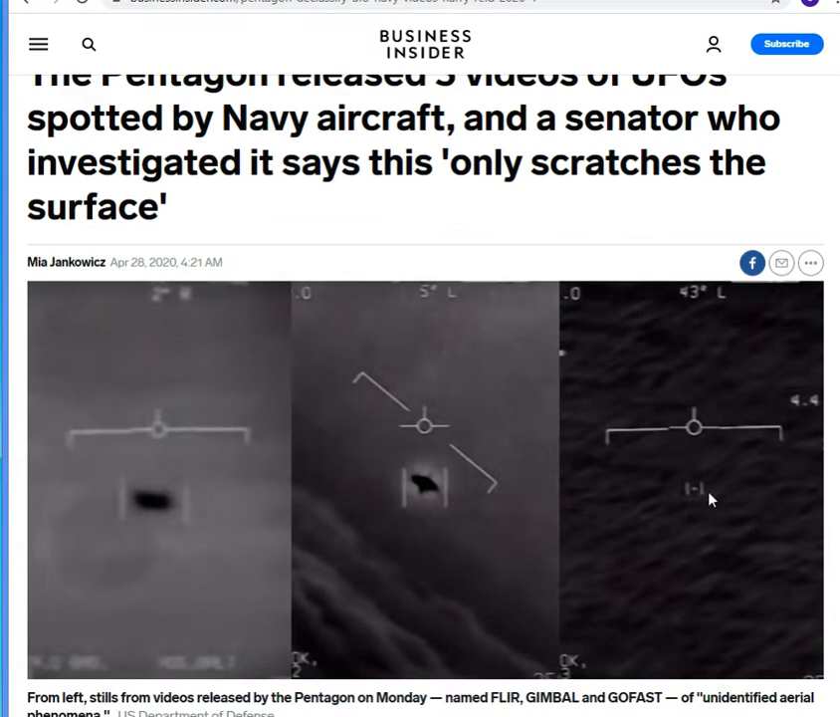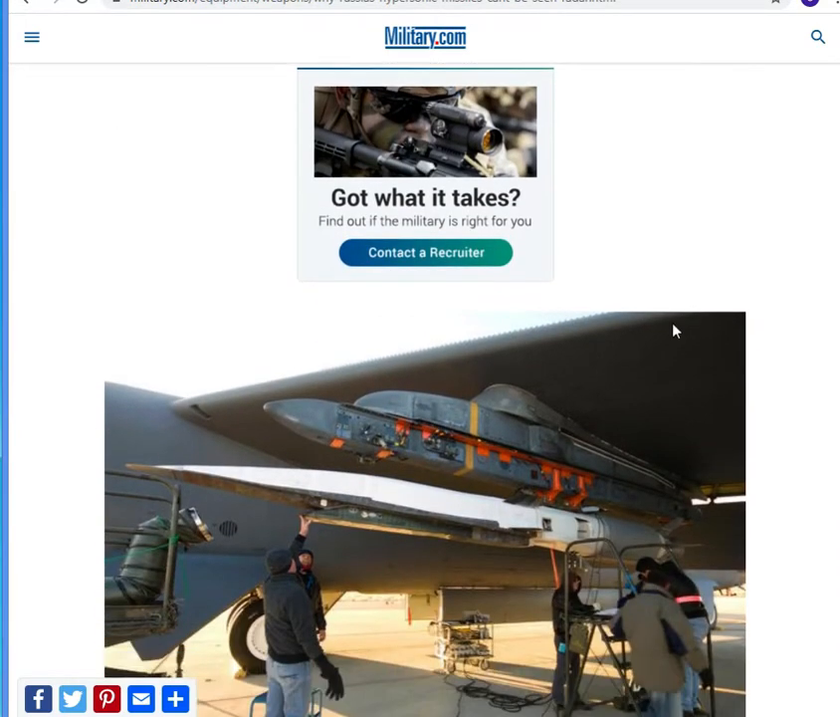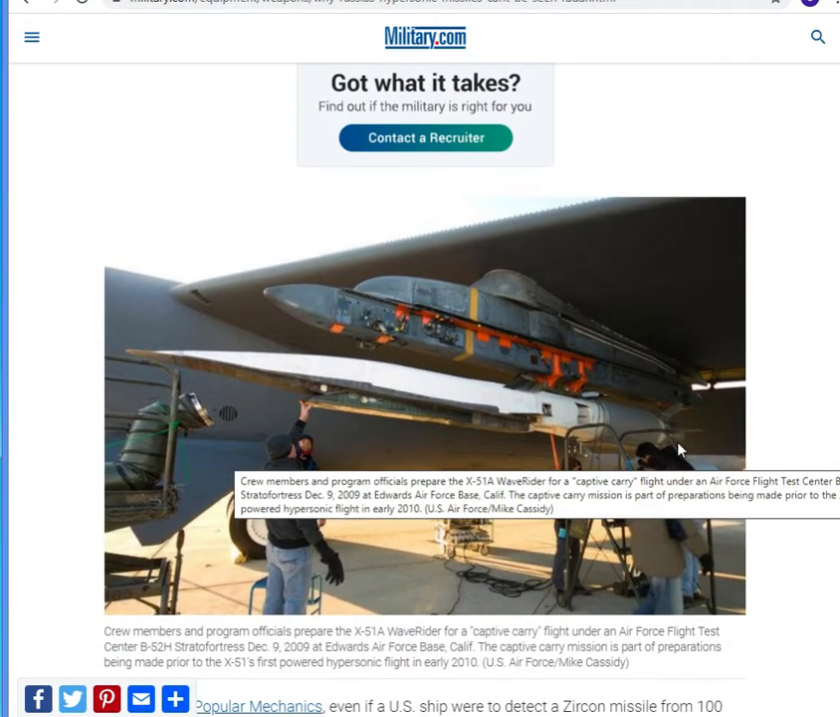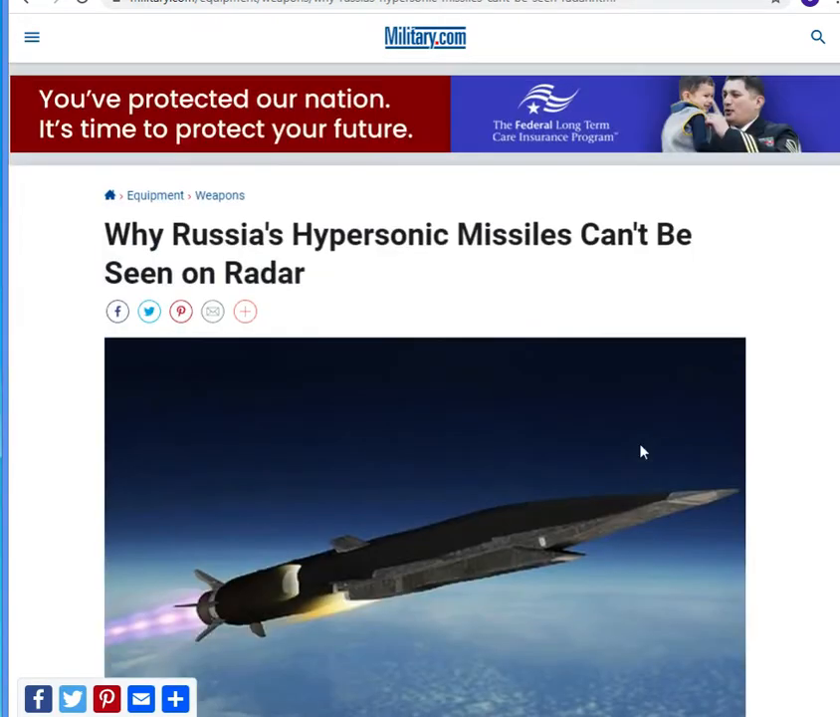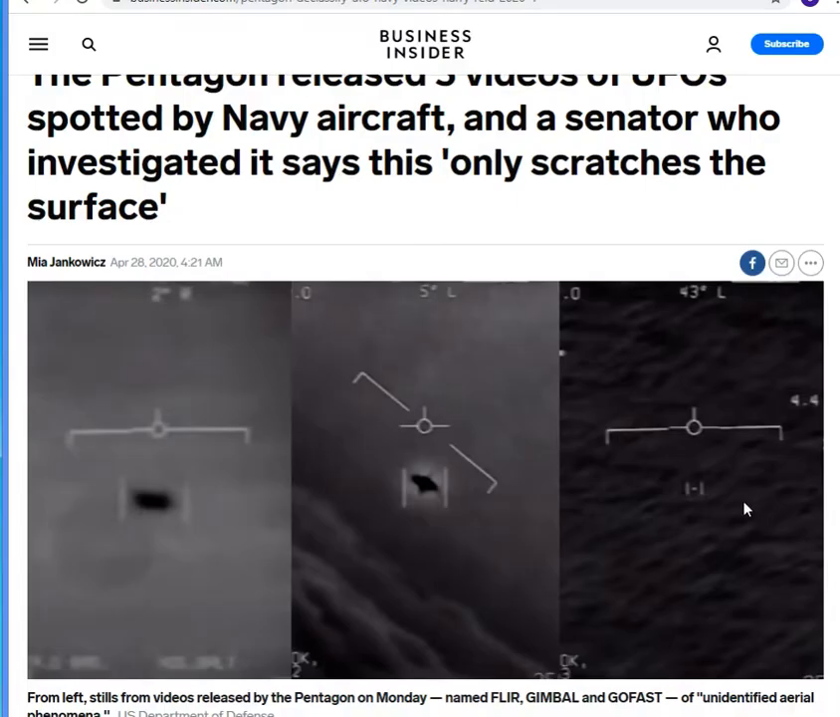Now, the last video, the Go Fast video, it looks more like a traditional ballistic weapon, or missile, I should say. And here is one from a U.S. one. They also have the Russian one here. But if you watch that video, you can see that it does travel pretty quickly.